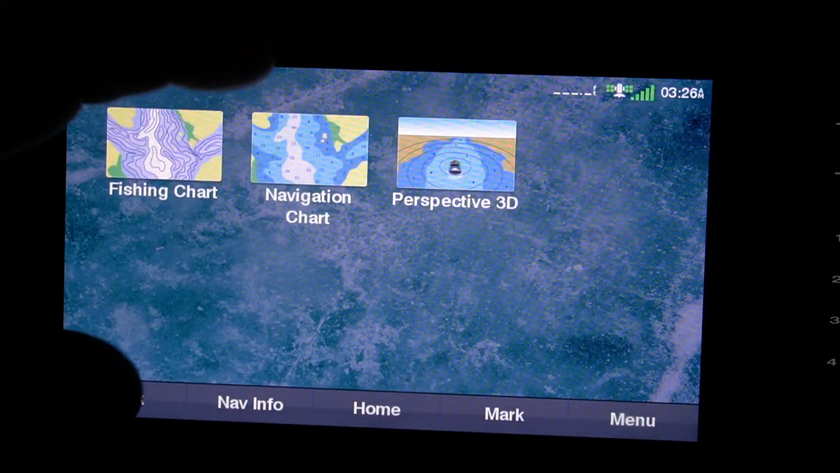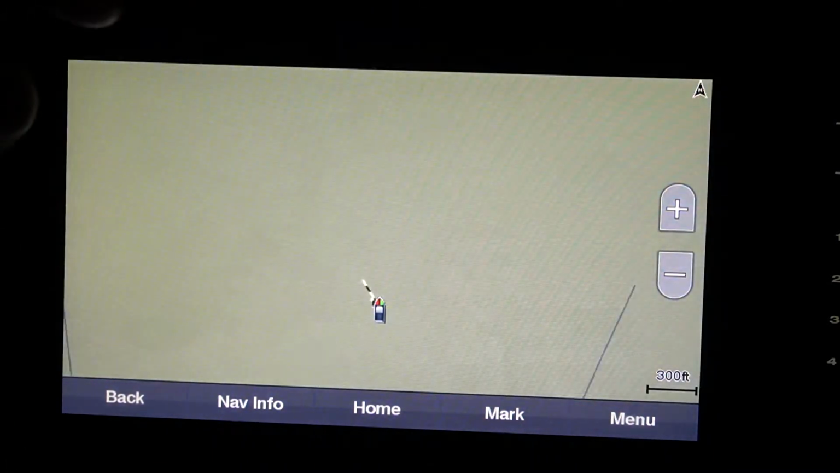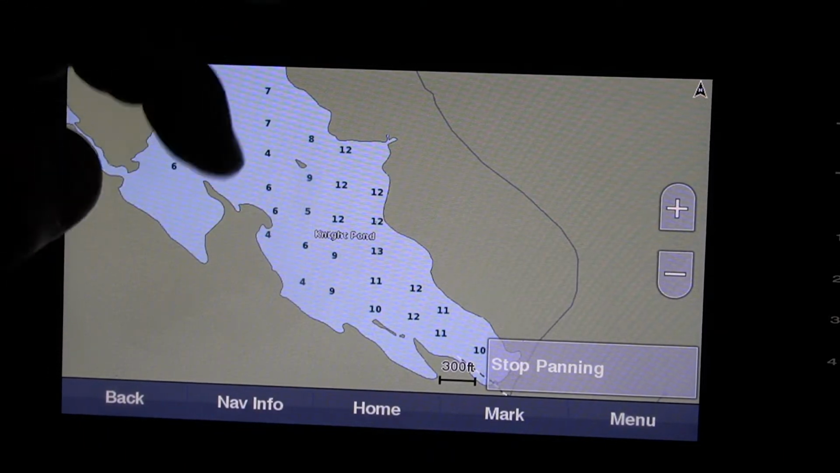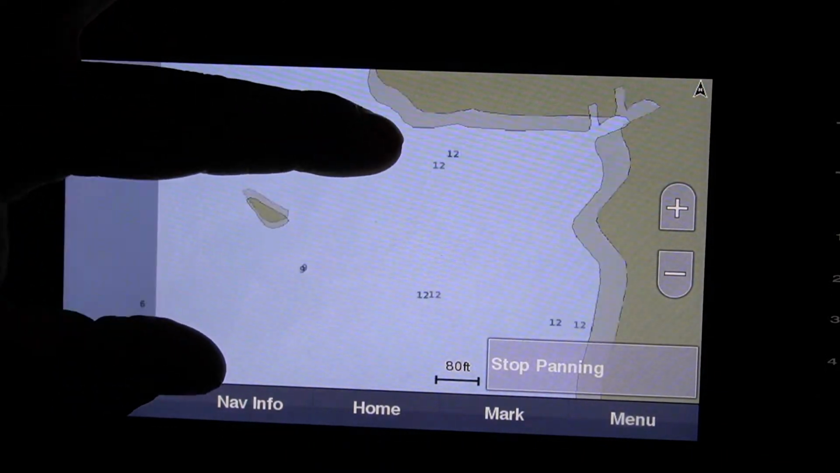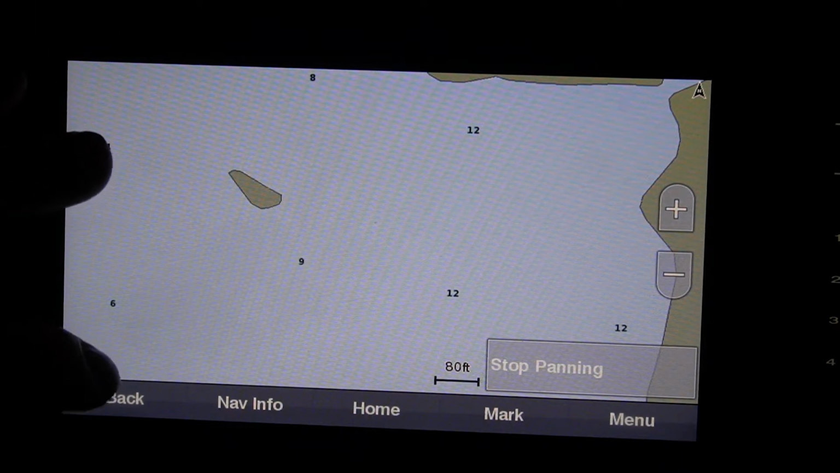All right, going back. Navigation chart. We're back to our little bass pond here, a little perch pond. So as you can tell, same kind of idea. It's just got all the depths here. Same kind of idea. Just really helpful as well, just to get an idea of where you want to be.